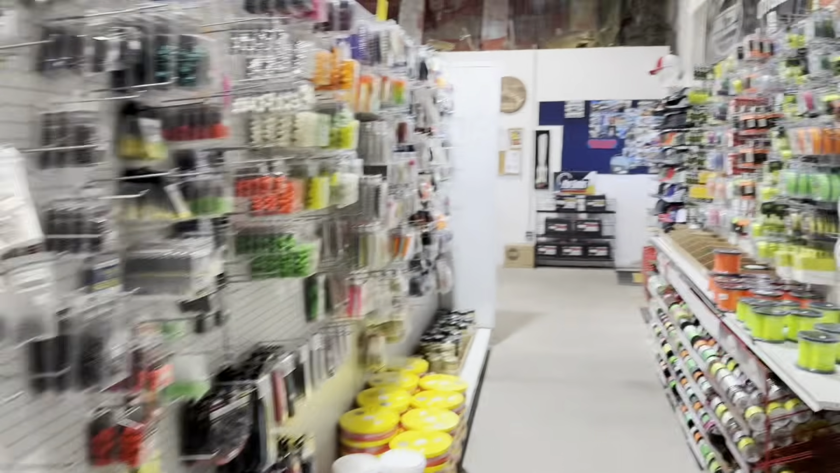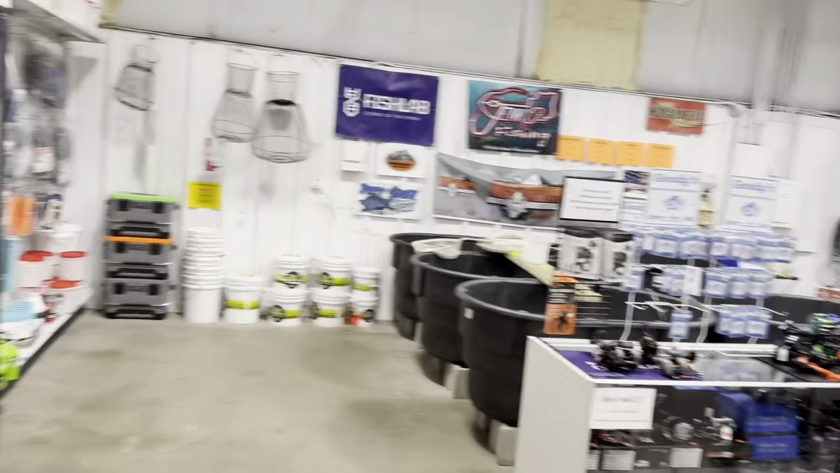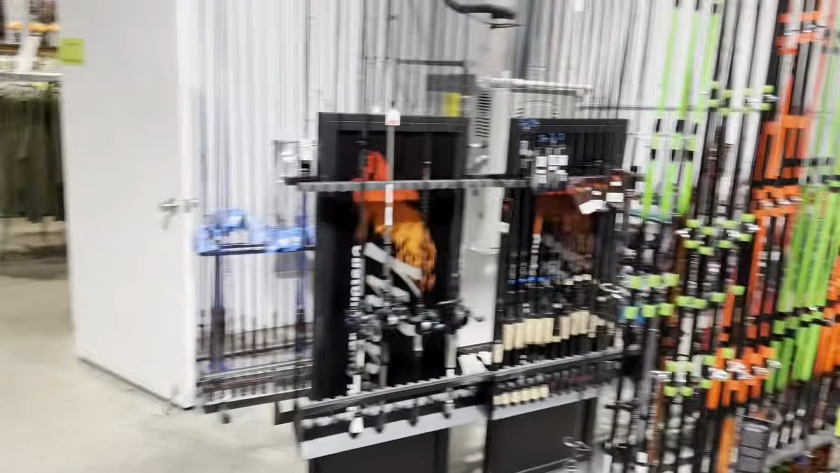All the catfishing stuff, all your line, catfishing weights, bass fishing, bunch of reels, all your live bait, frozen bait. Come on back here to the back room, and they got all the rods back here now. Whole bunch of rods, bass fishing, crappie fishing, cat fishing, striper, spoonbill. They got it all.